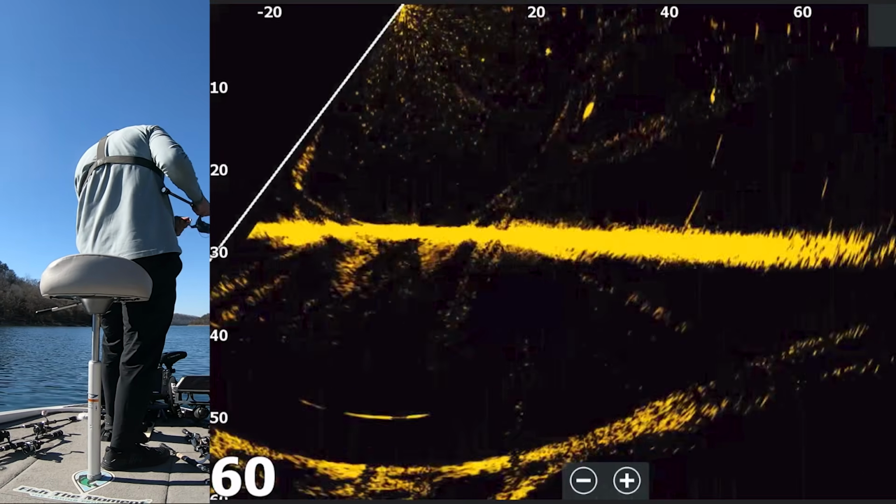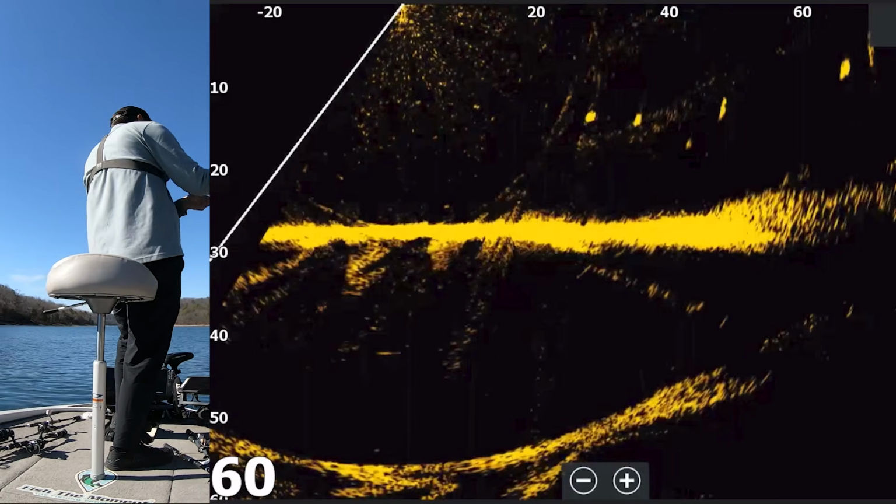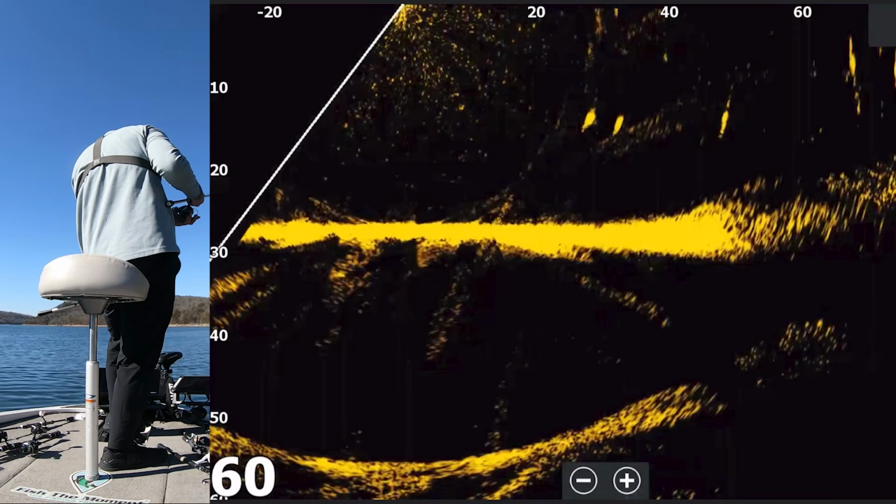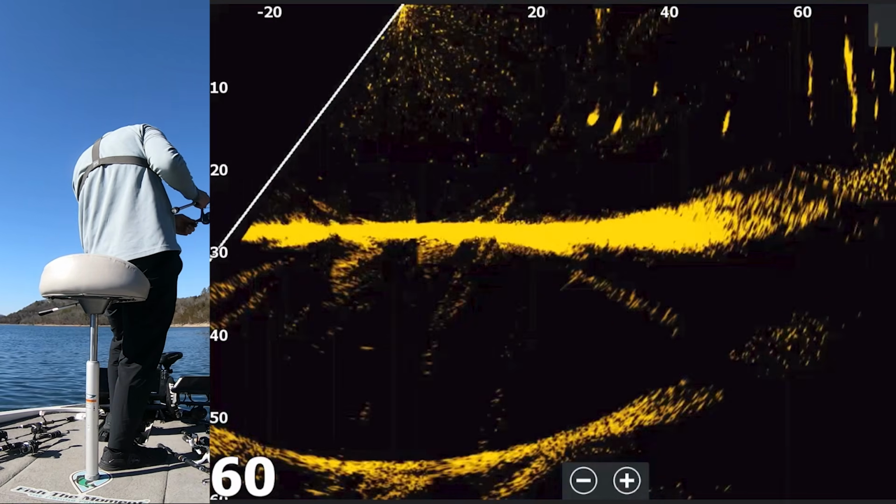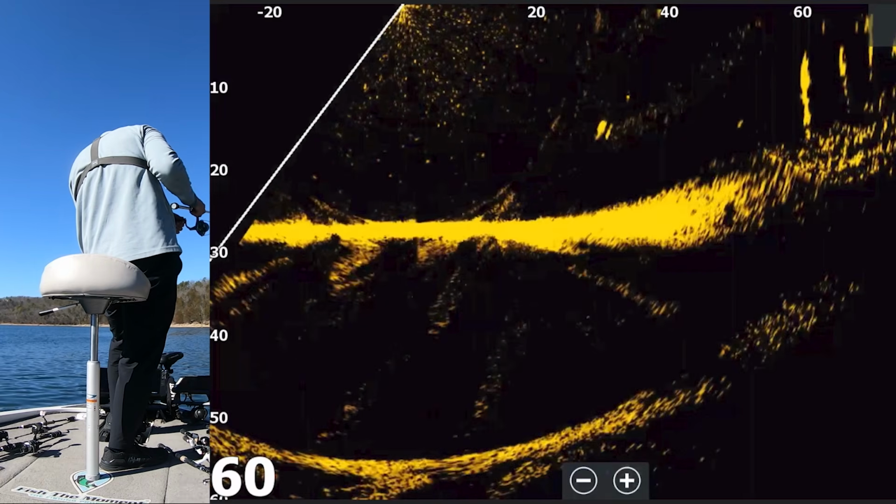Look at all these fish, guys. There's a bunch of them over here. They're all largemouth. There's a stack of them over here. They just pulled up on this wall, and there's a little bit of bait, or a lot of bait, and they're just chasing. These are all largemouth. Come on. Can't believe he missed that.